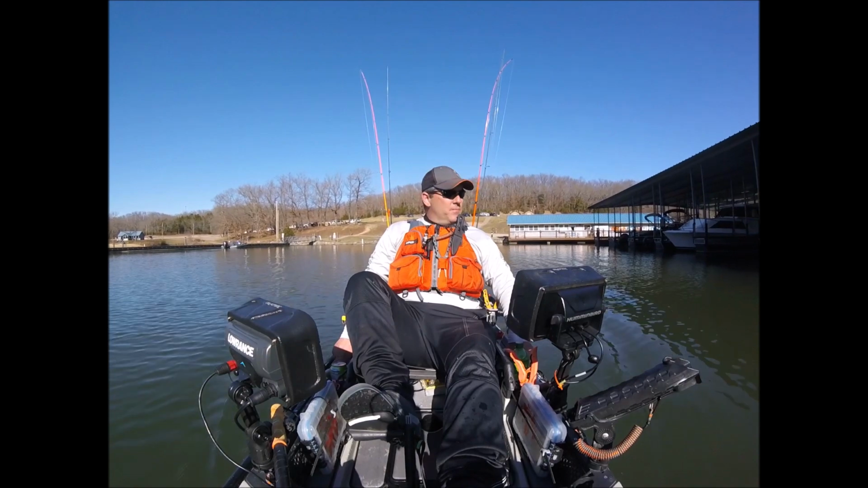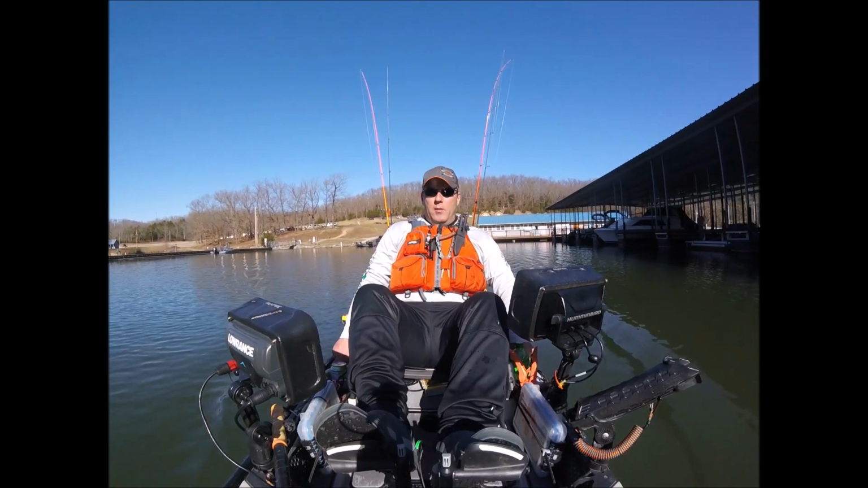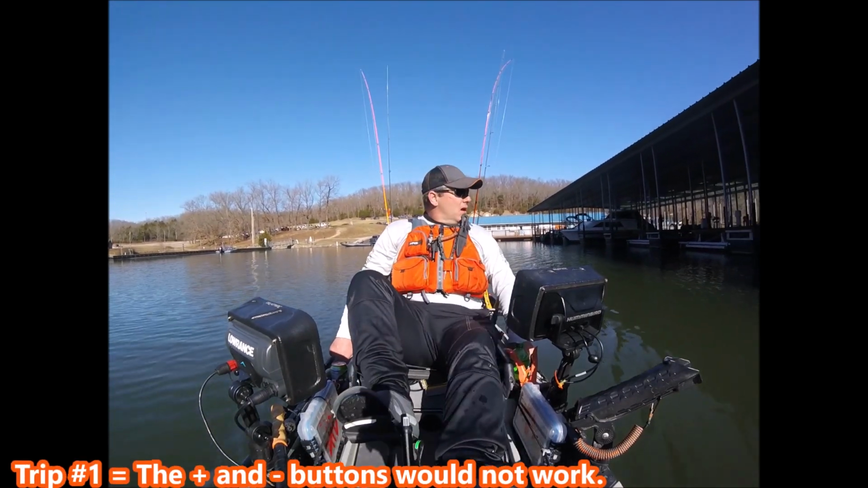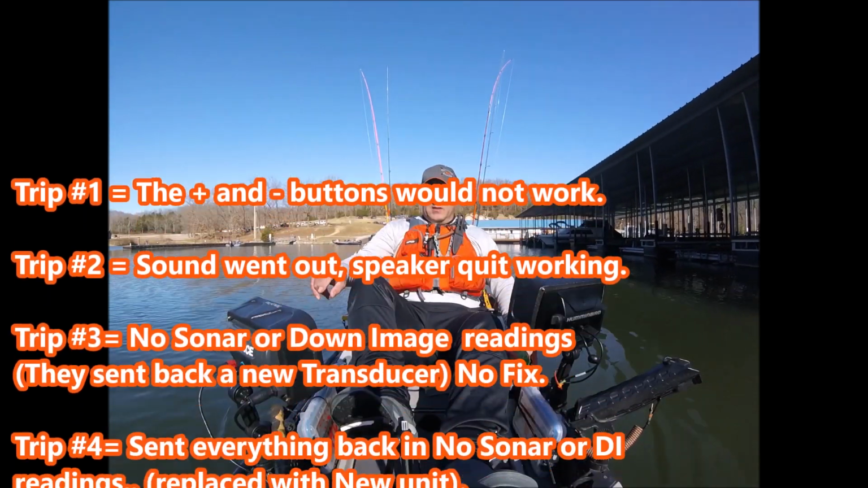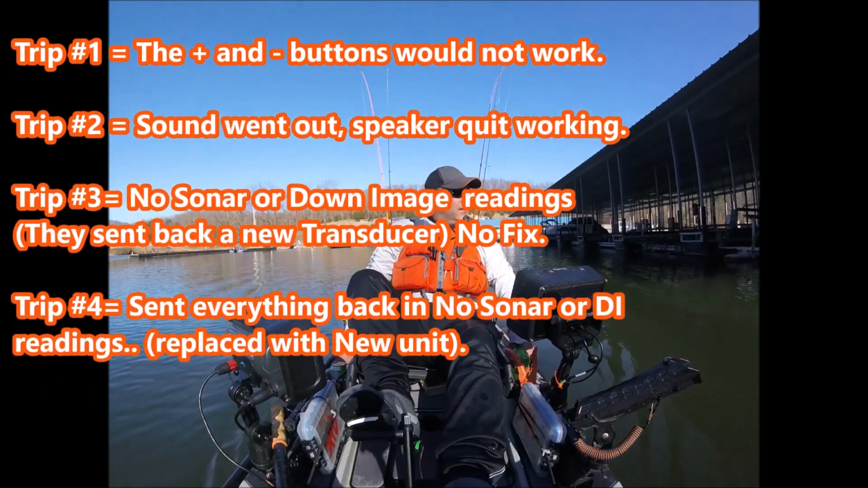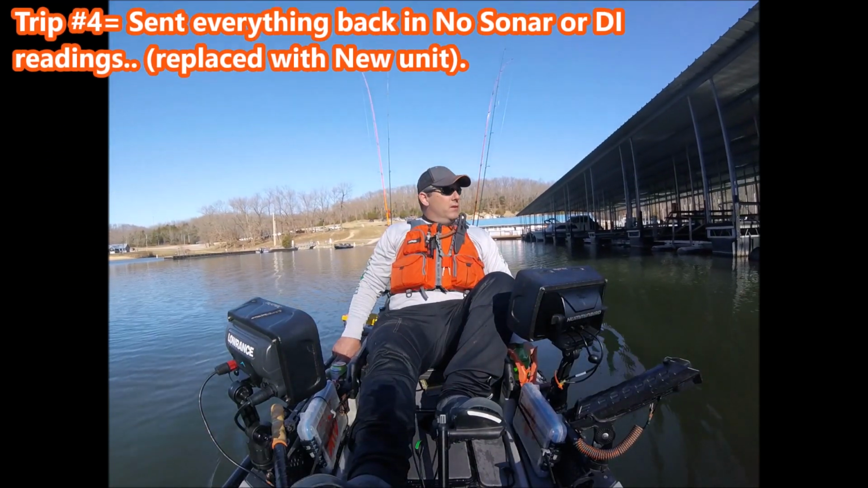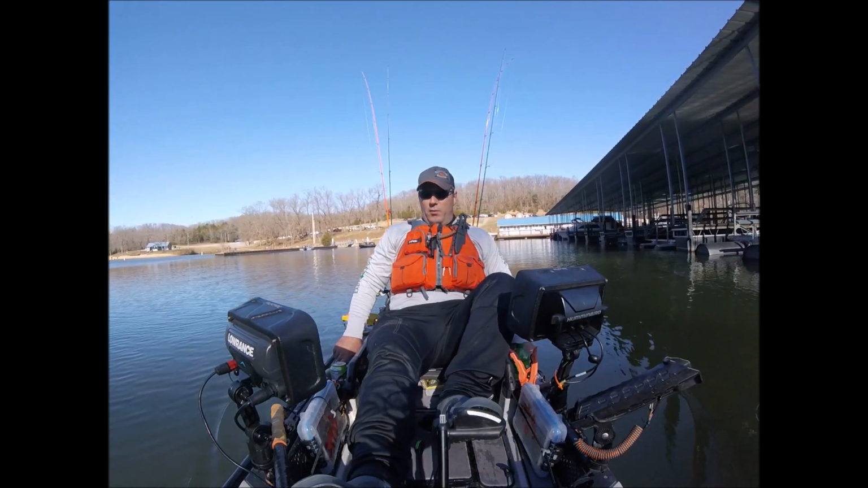since last December. I got it for Christmas, but it has given me nothing but problems. This thing has been back to Humminbird 4 times. They finally gave me a brand new head unit, but since then I've bought a Lowrance Elite Ti2 7-inch, and I'm really loving it so far. I'm going to show you once we get out here in the water some of the different readings.